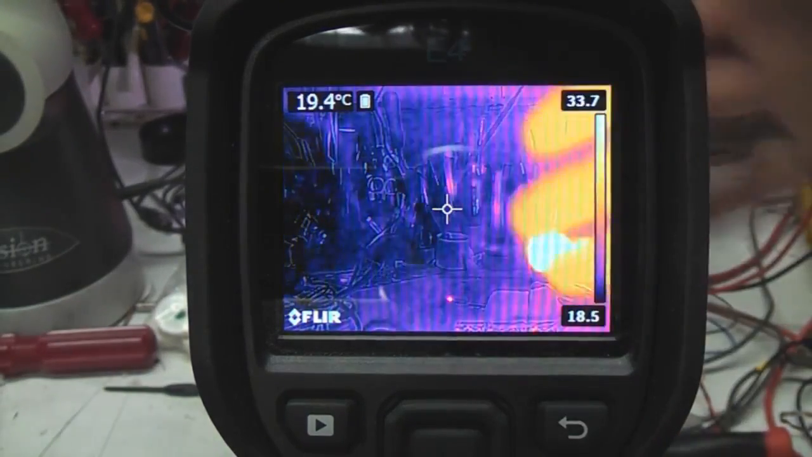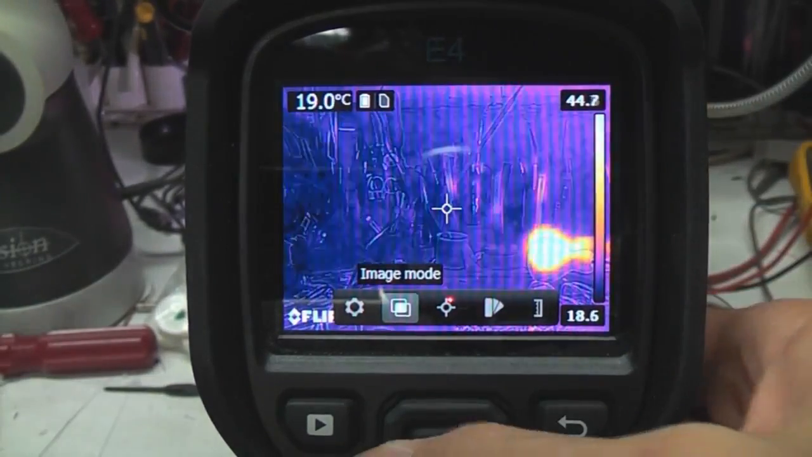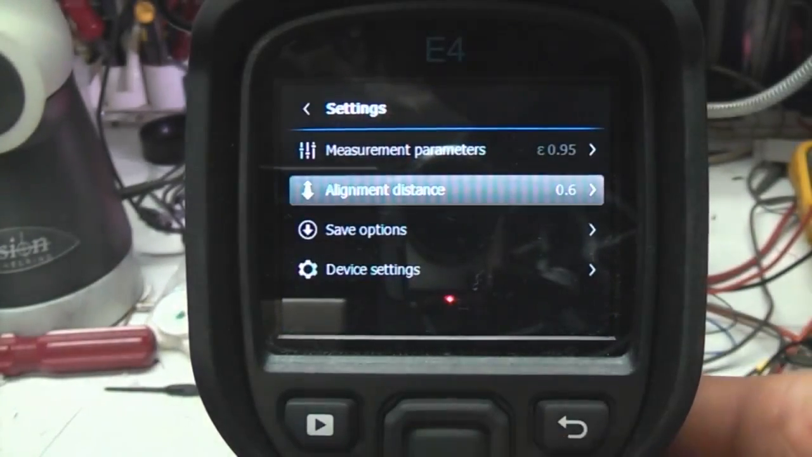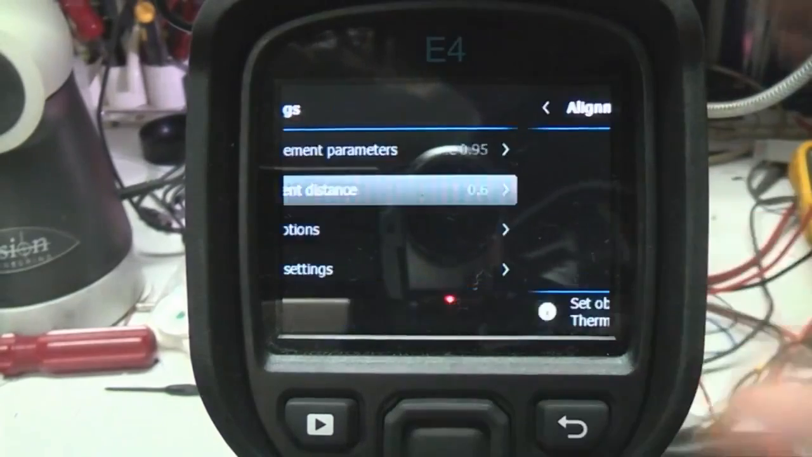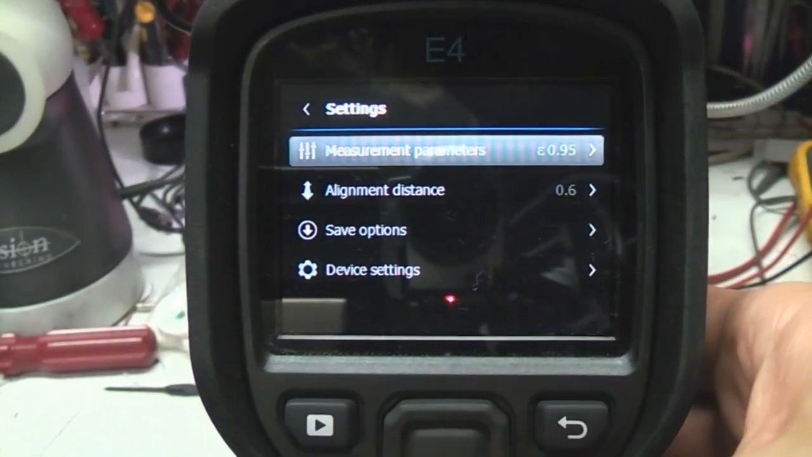In normal mode, you've got this button pulls up a menu. I'll just quickly run through all the various settings. One thing I did notice is that some of these menu options are a little bit sluggish. So you click it, it can take about a second, then it goes in. So it's just about acceptable, but not too nice.